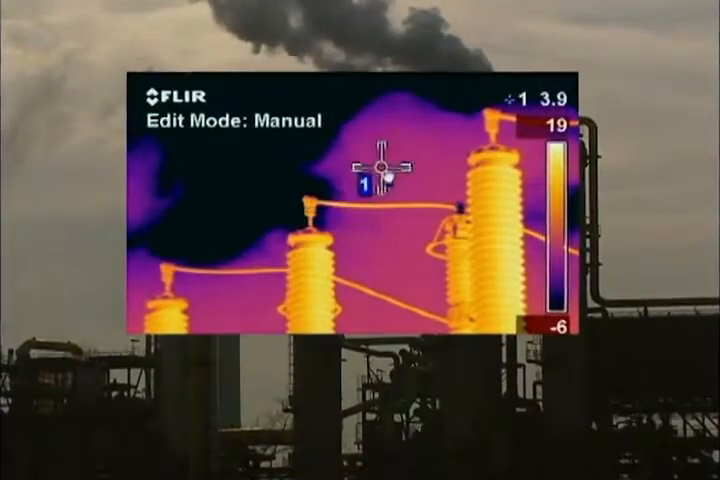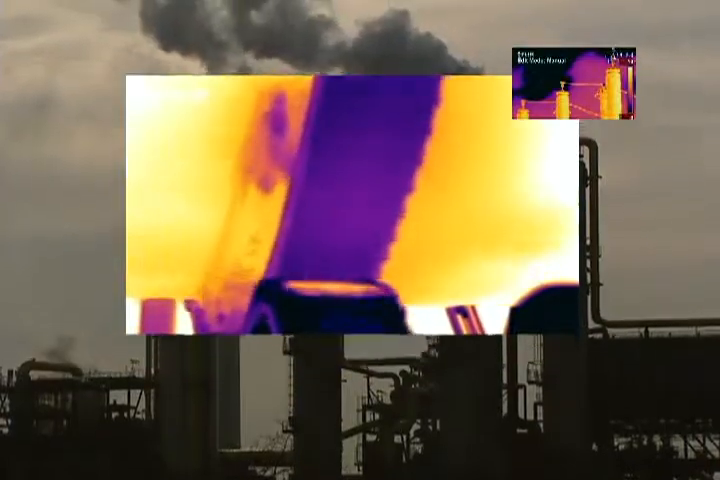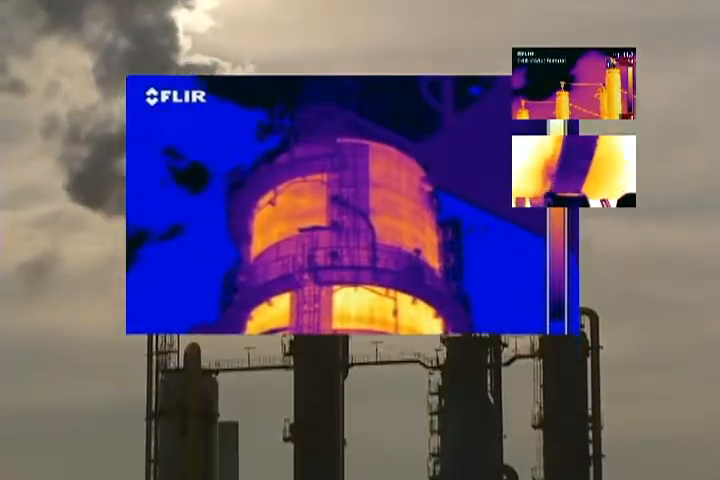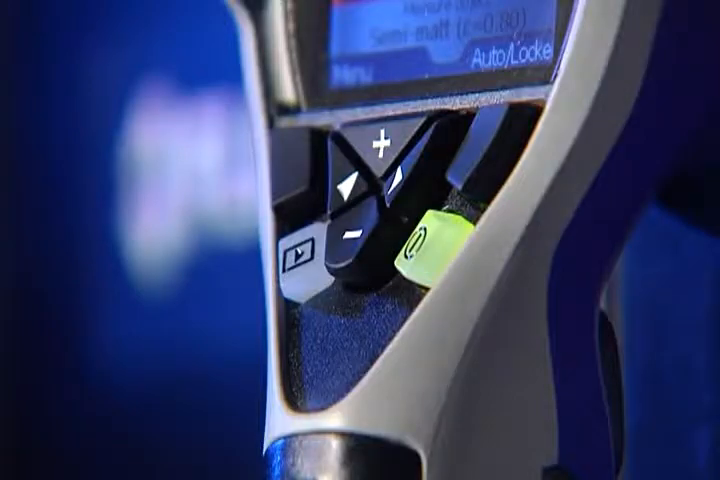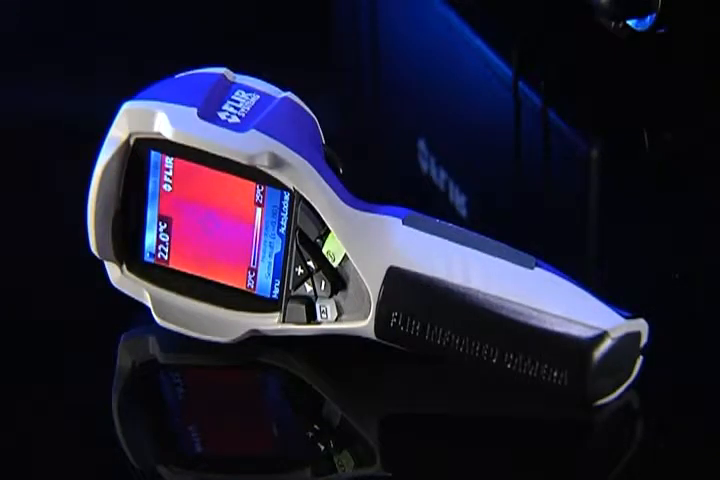Whether you're interested in inspecting electrical installations, mechanical equipment, refractory, pipework or high-temperature equipment, flare and tank level detection, and many, many more, thermal imaging is the perfect tool for predictive maintenance inspections.